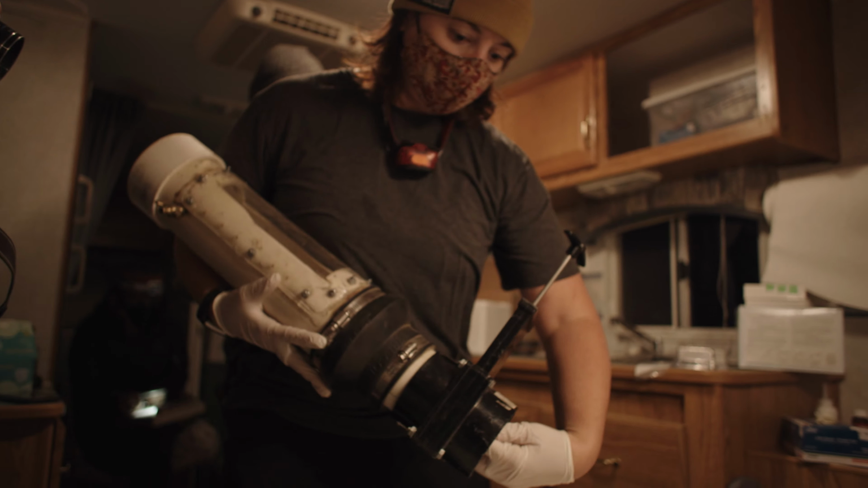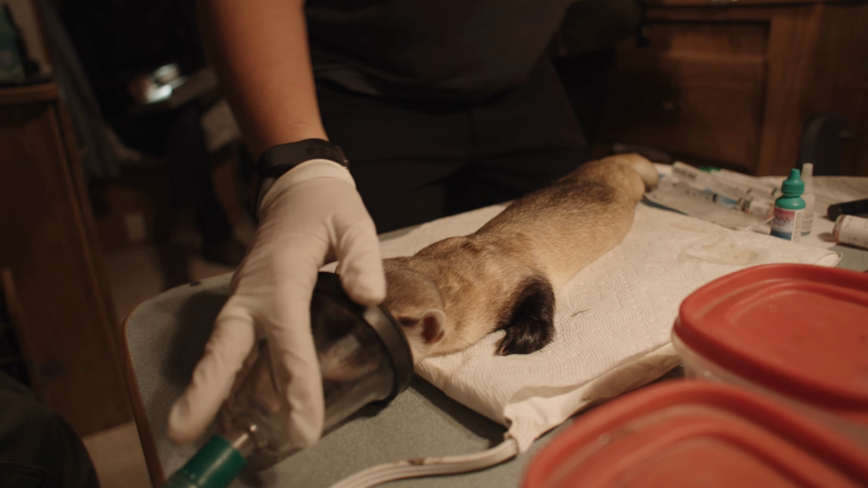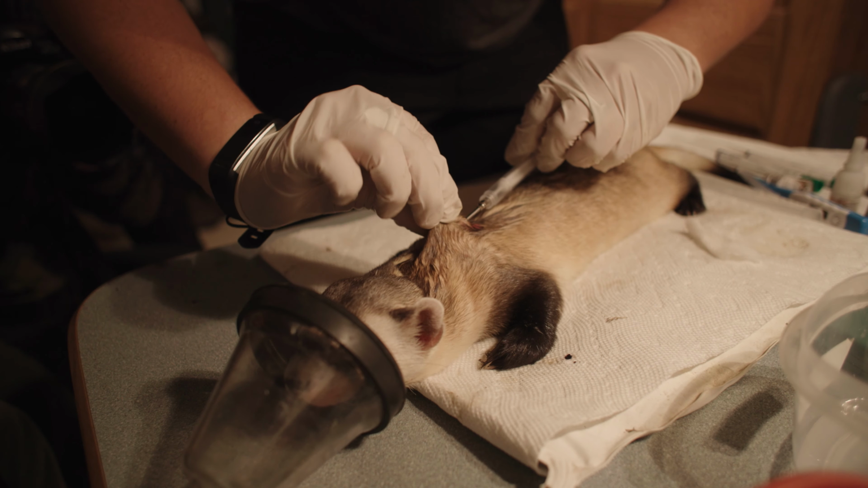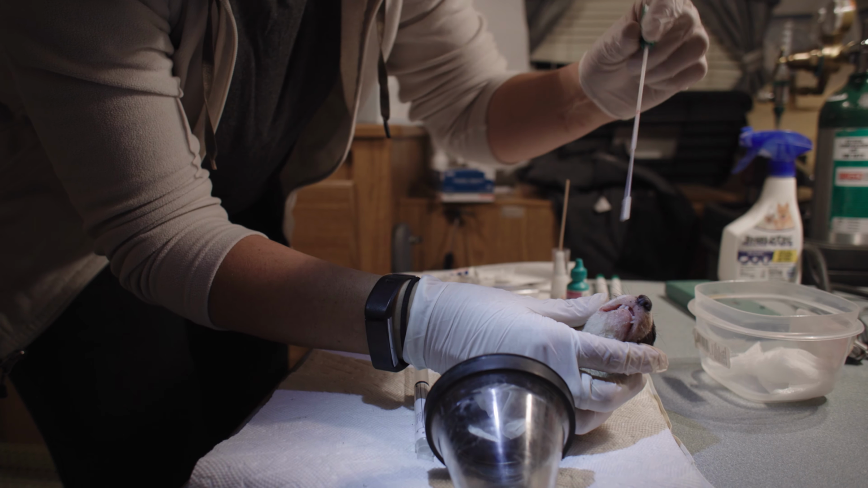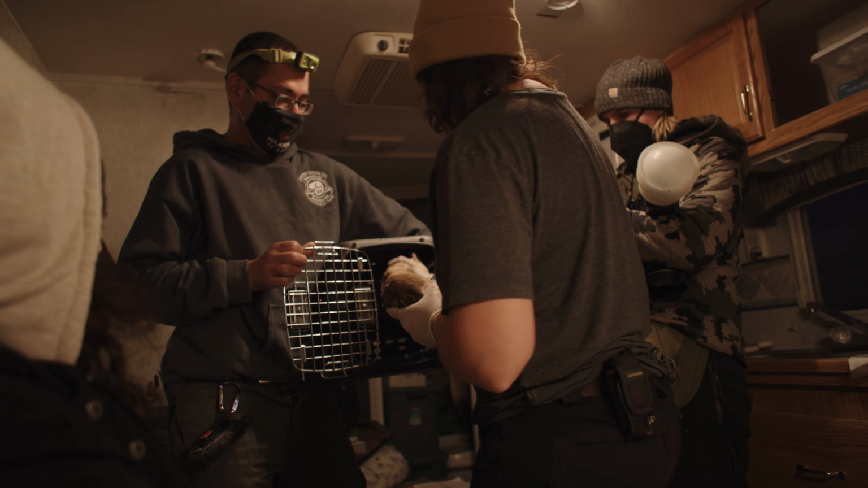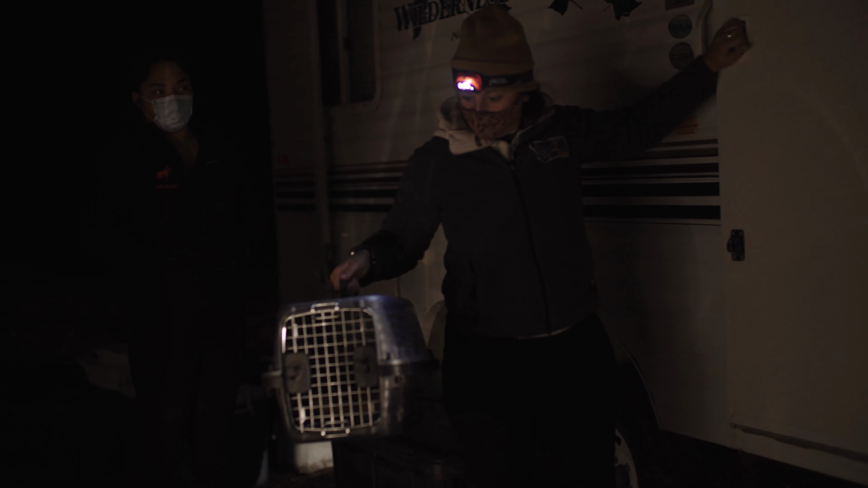Once the ferret is anesthetized, it goes on this mask, and then from there I can take any kind of samples that we need, and we also give it some vaccines for sylvatic plague, canine distemper, and treat it for fleas, get a few body measurements of it, and put it in a kennel for it to wake up and head back out to where it came from. All right, here she is, ready to go home.